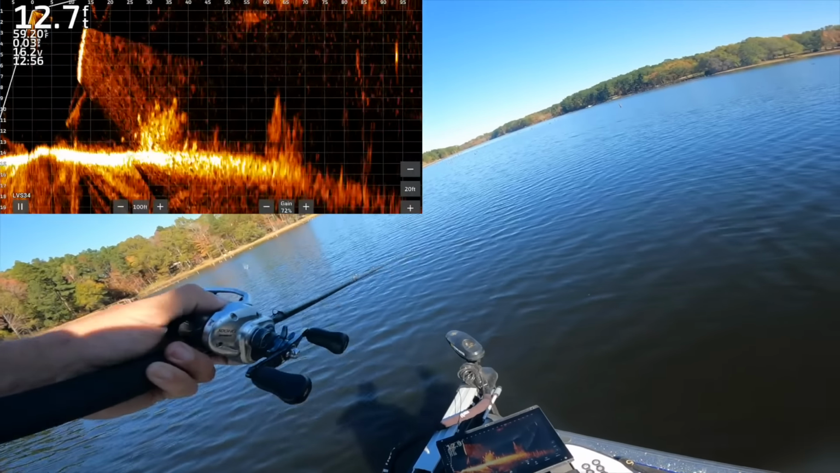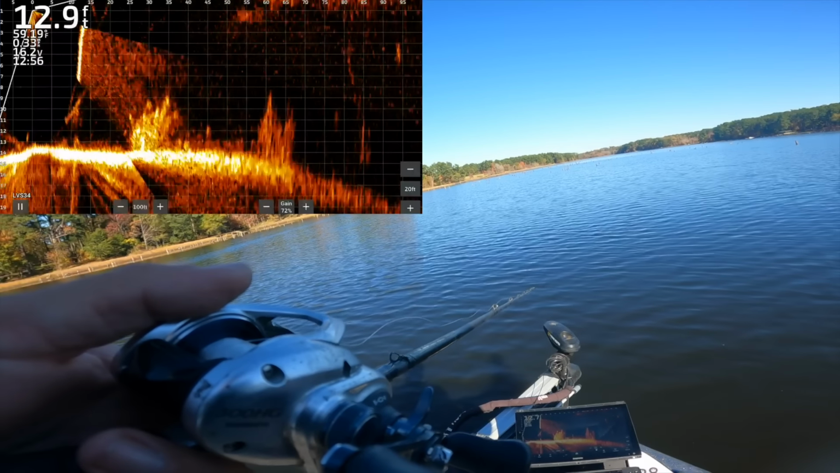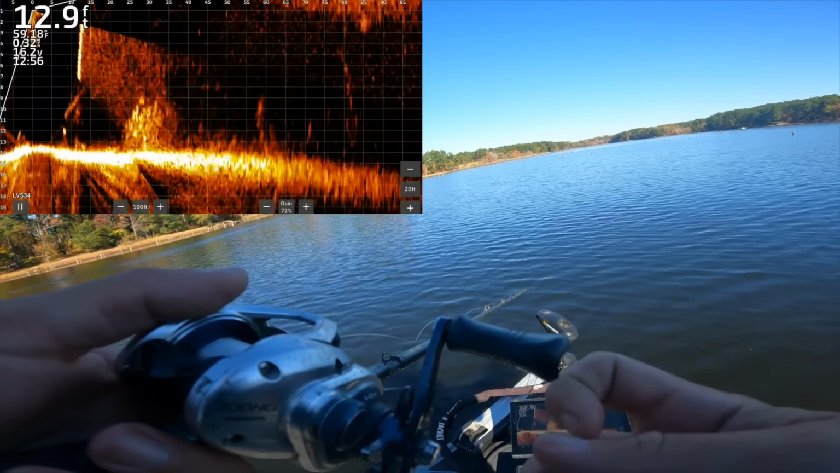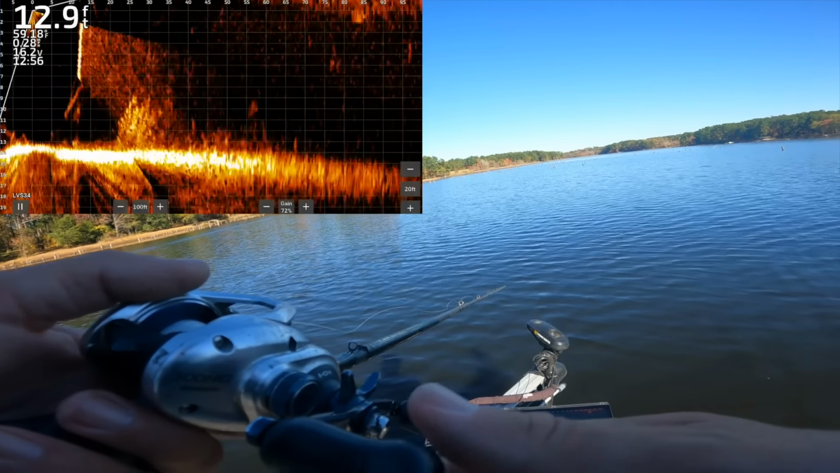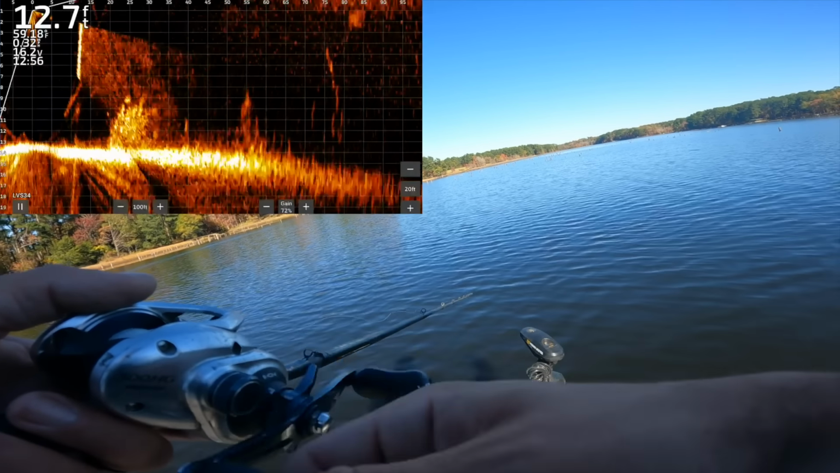Piece of standing timber out there. I think that's a fish anyway, right on the front side of it. Can't even see my ankle. There he is. Swim bait's sinking down. It's right there at 75 feet, right about where that fish was. We'll see if it makes a move.